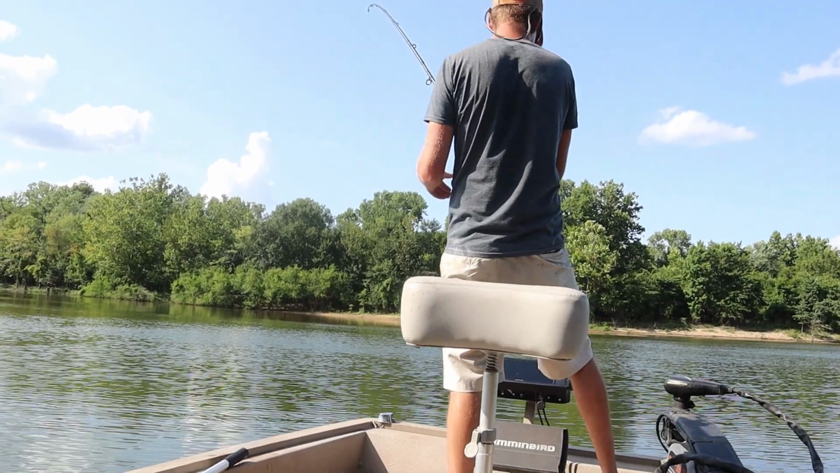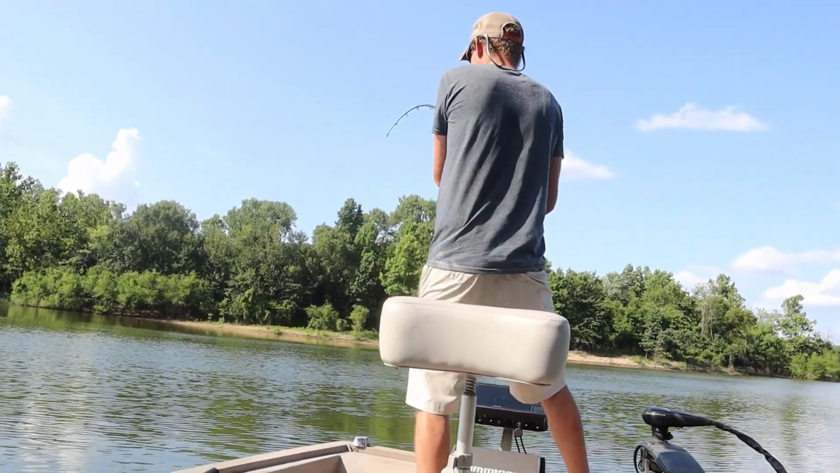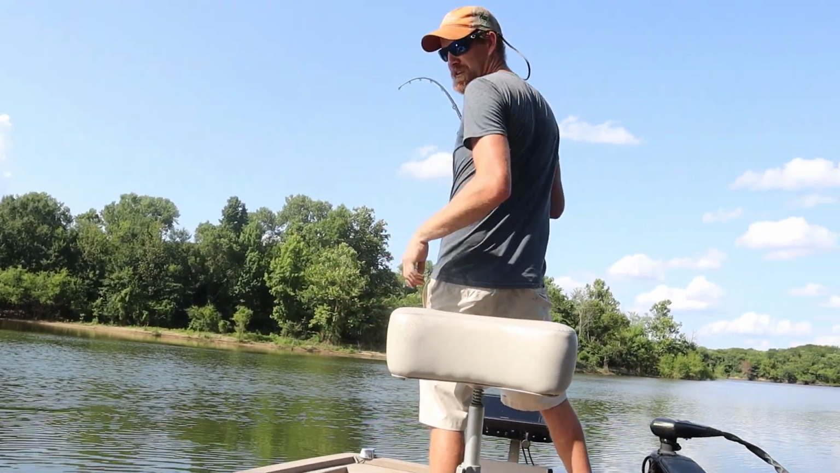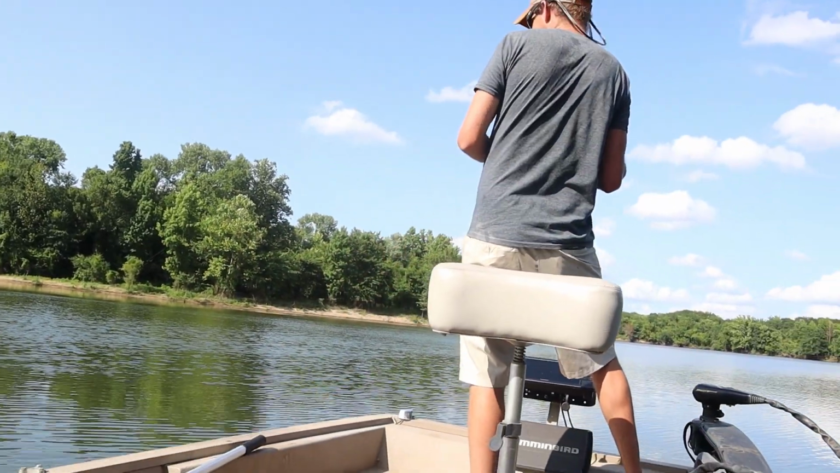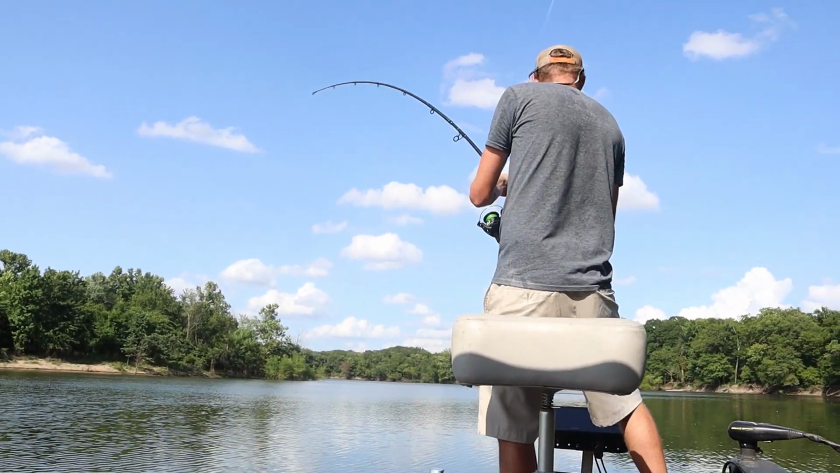Leah told me that if I catch enough fish I have to be away from the sun. Now I gotta turn the boat the opposite direction that I need to be so that she can get her pretty pictures of me.